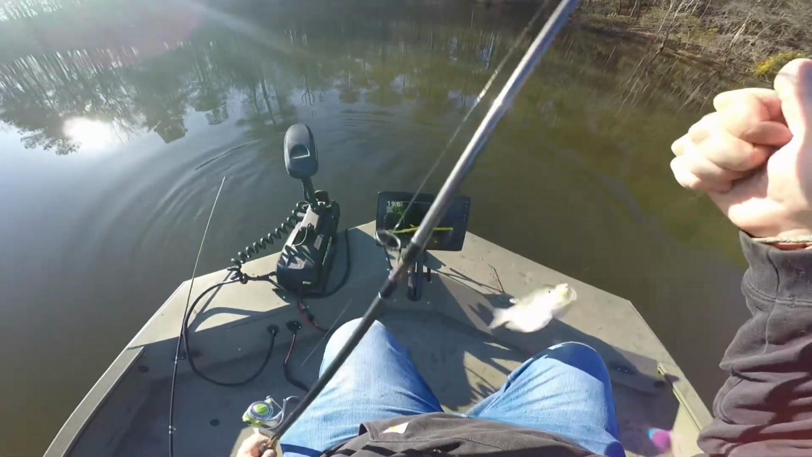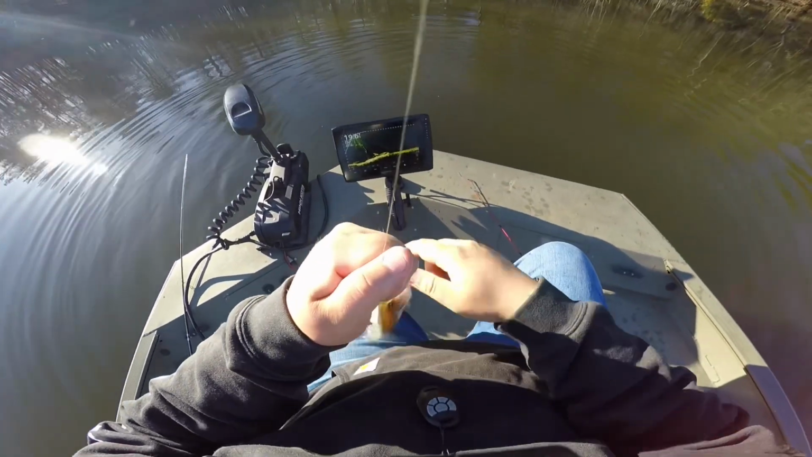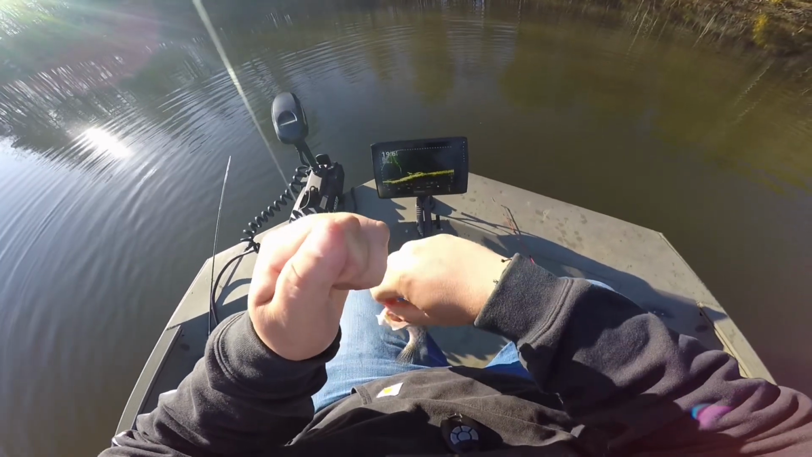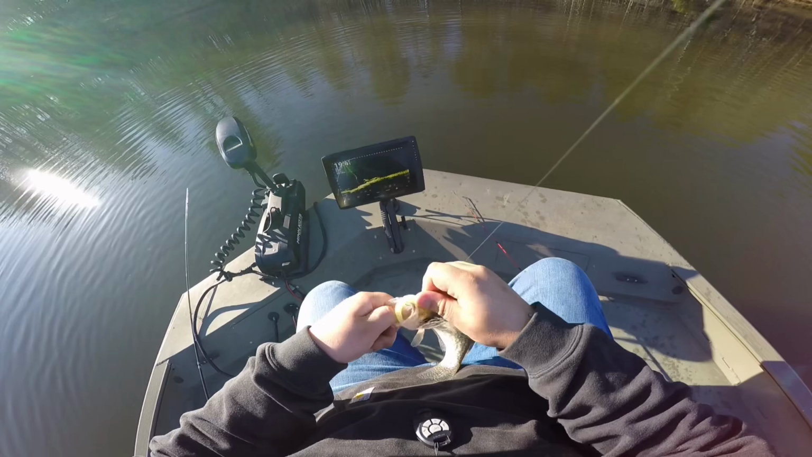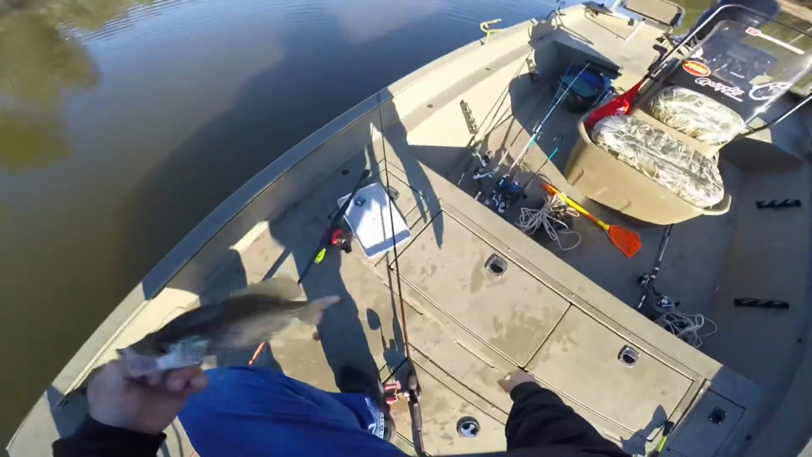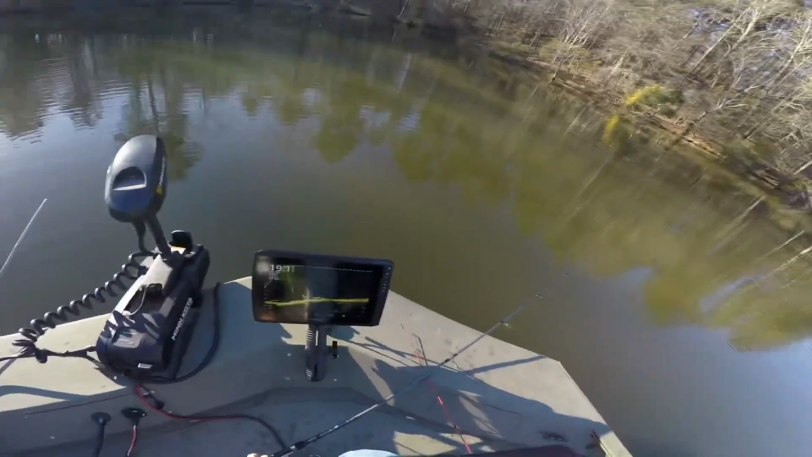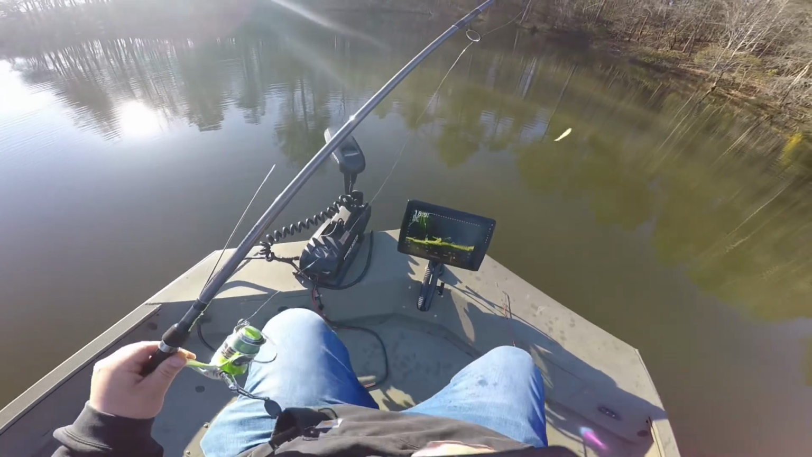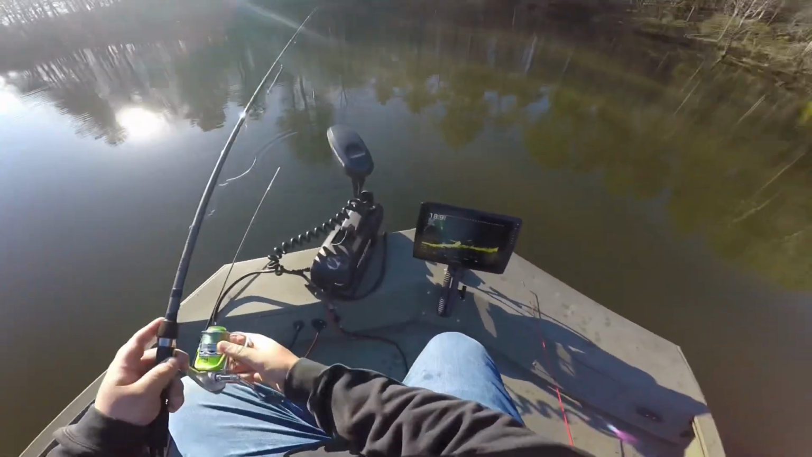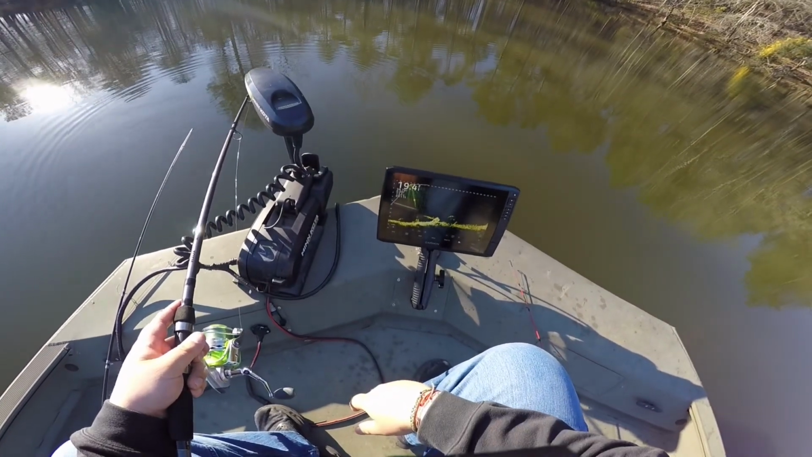There we go. There we go. That's another absolutely nice fish there. I mean, they're eating an entire mooch minnow. There's one sitting on top of that.